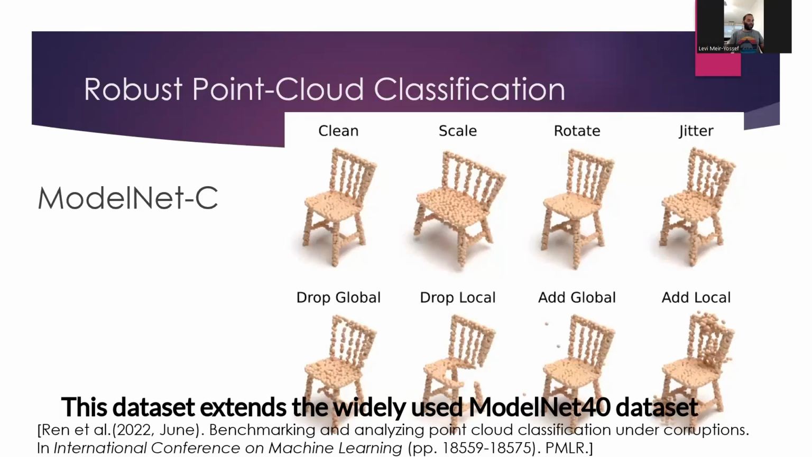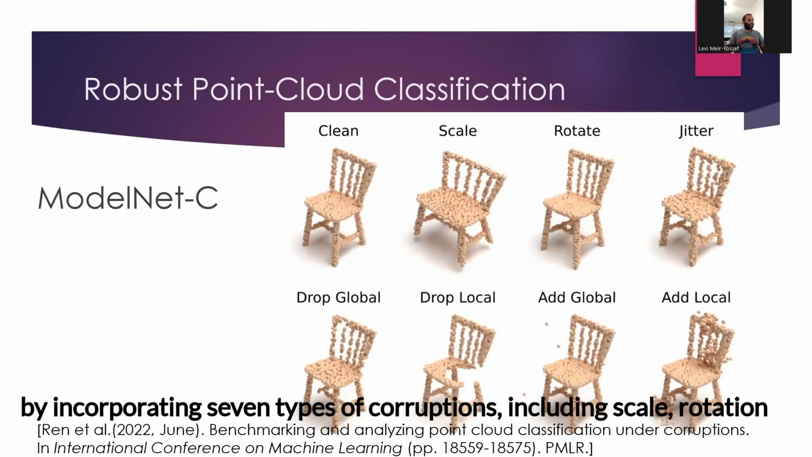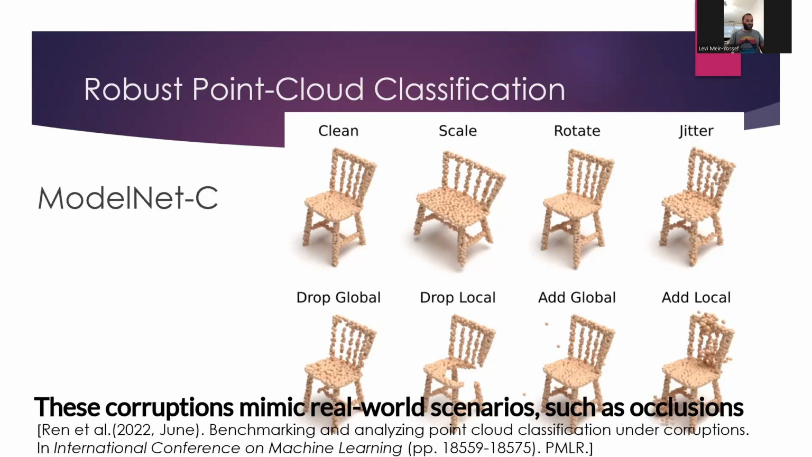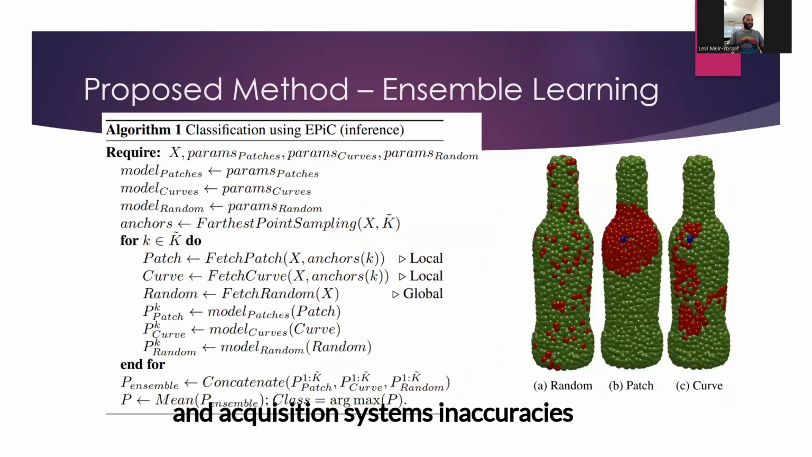In 2022. This dataset extends the widely used ModelNet40 dataset by incorporating 7 types of corruptions, including scale, rotation, jitter, as well as the addition and removal of local and global elements. These corruptions mimic real-world scenarios such as occlusions and acquisition systems inaccuracies.